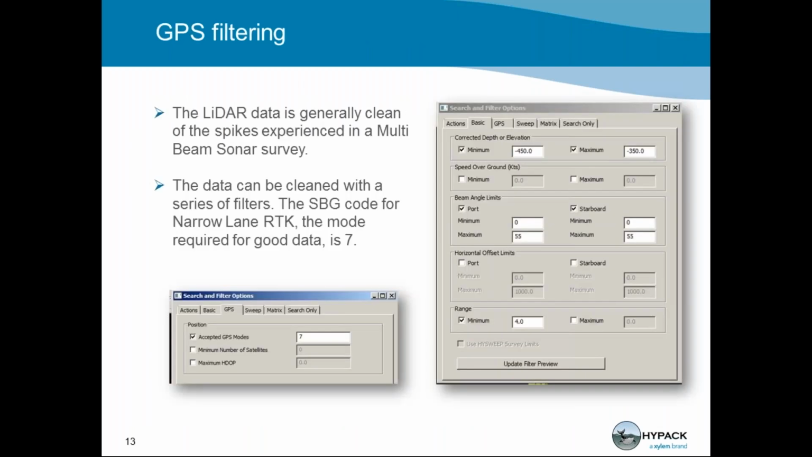So with the INS GNSS system we're using with the payload, it's the SBG Ellipse 2D. They have a recommended mode for filtering GPS data. So here in our search and filter options, which are accessed through MBMax, you can click enable accepted GPS modes under position and just type in 7. And this can be a really helpful way to keep your GPS data as clean as possible.